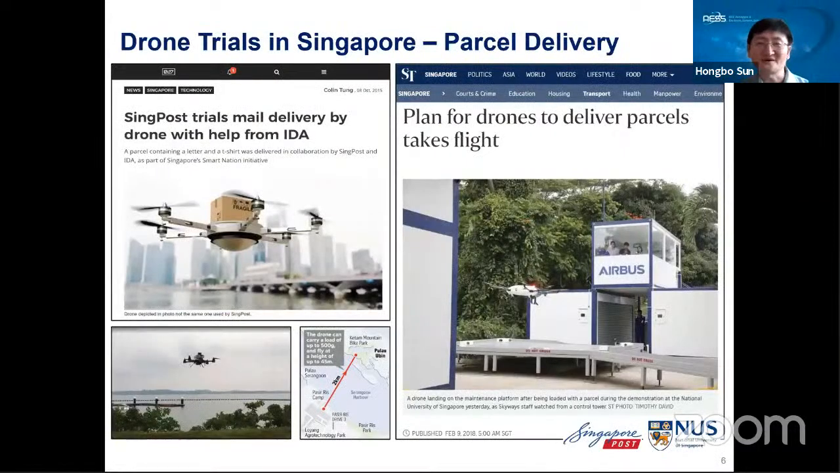For some other applications, in Singapore, Singapore Post has done some trials to validate the use of drones for parcel delivery. They tried to deliver parcels from the shore to a ship or to a small island. This is much more efficient than the conventional way, because in the conventional way, you need to hire a small boat and send the postman there. Okay, so now with the drone,